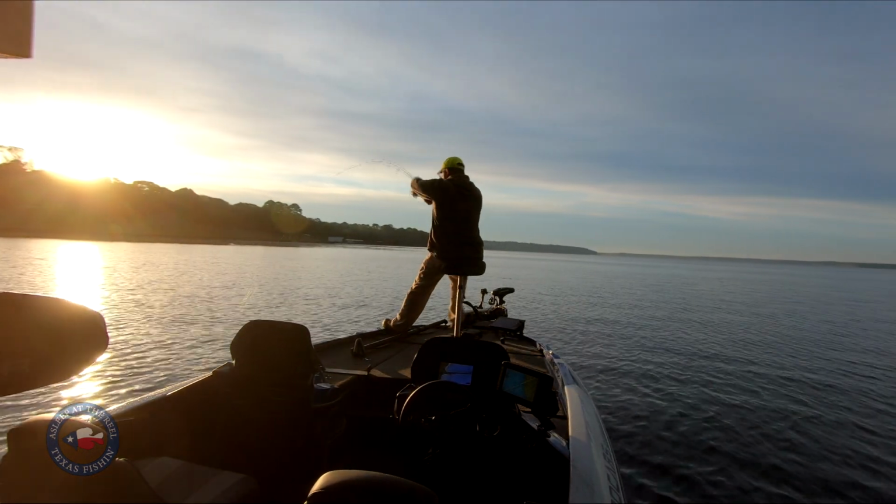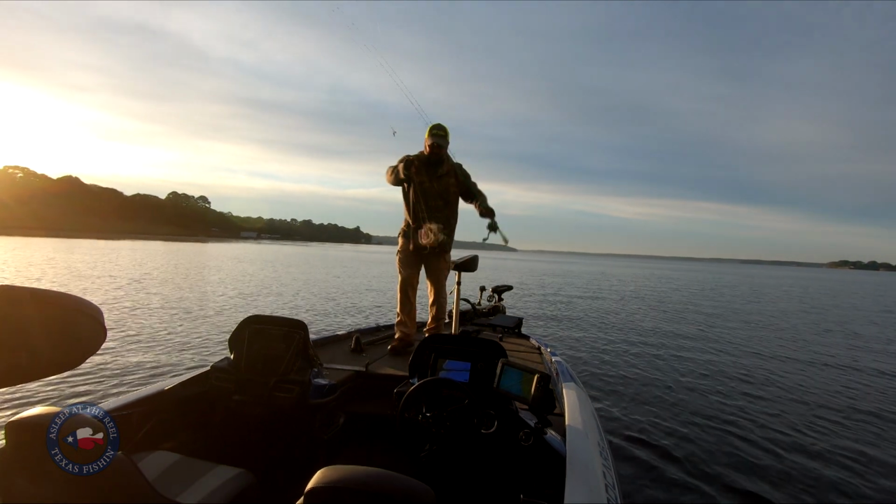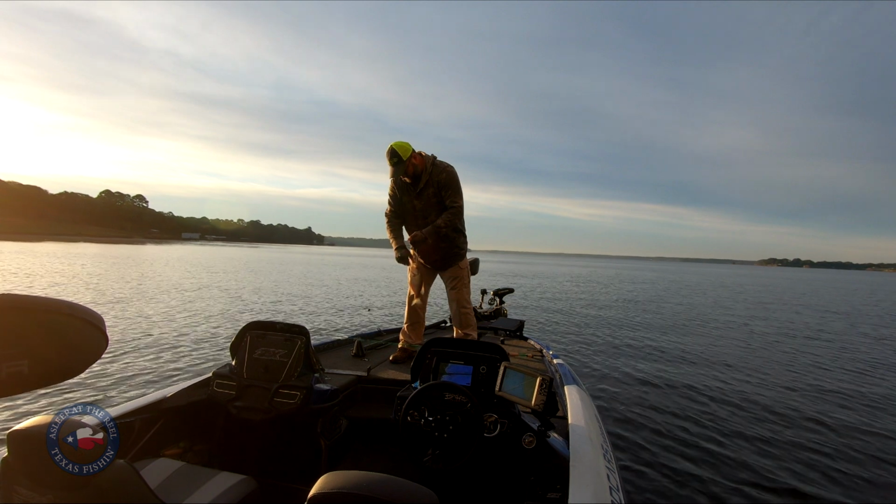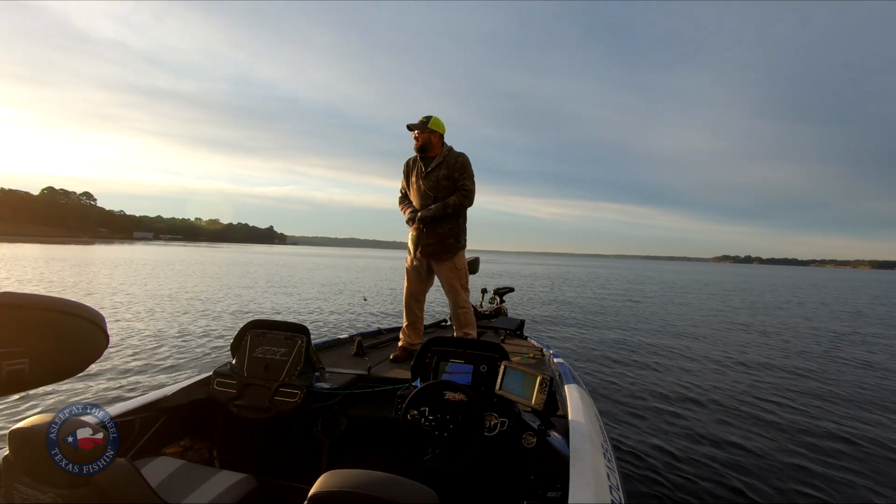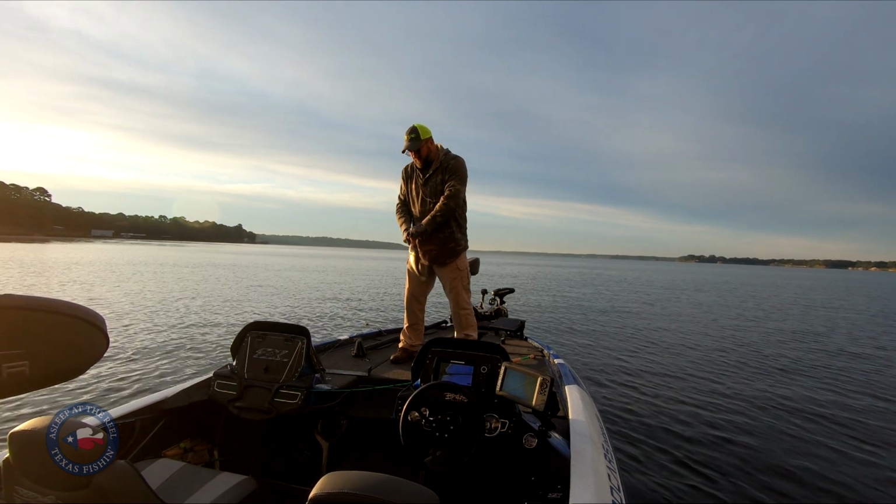So I caught 12 right here. And these are the very first poles on a bridge. If you're familiar with the Lake Palestine 155 bridge, on the Dogwood City side, it's fairly shallow.